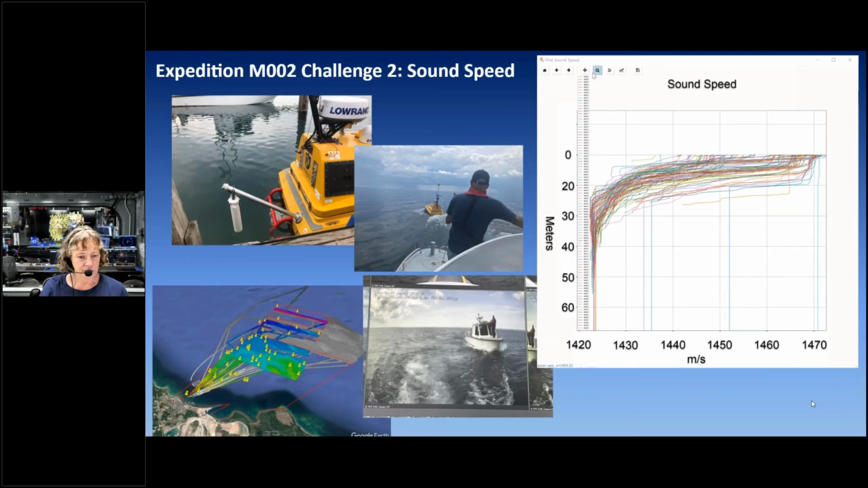We ended up doing, I think, 50 plus CTD casts. That's what you see on the left. Just crazy variability, and I think mostly due to the warming top layer of the surface. But even as you got past that warm layer, there was still quite a bit of variability in the sound speed.